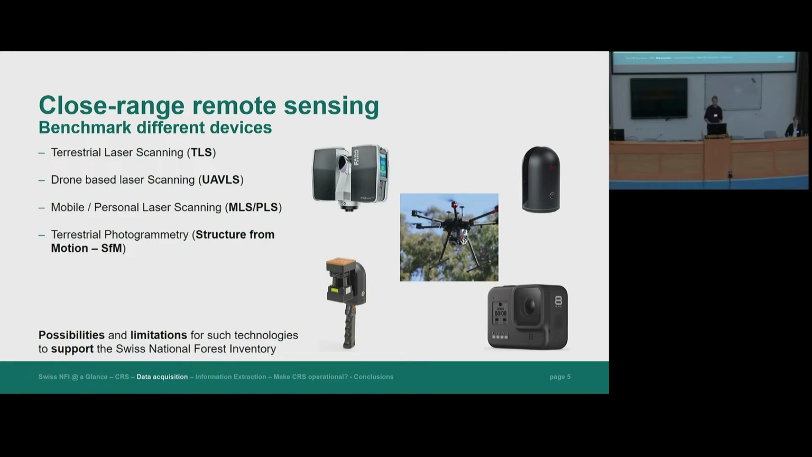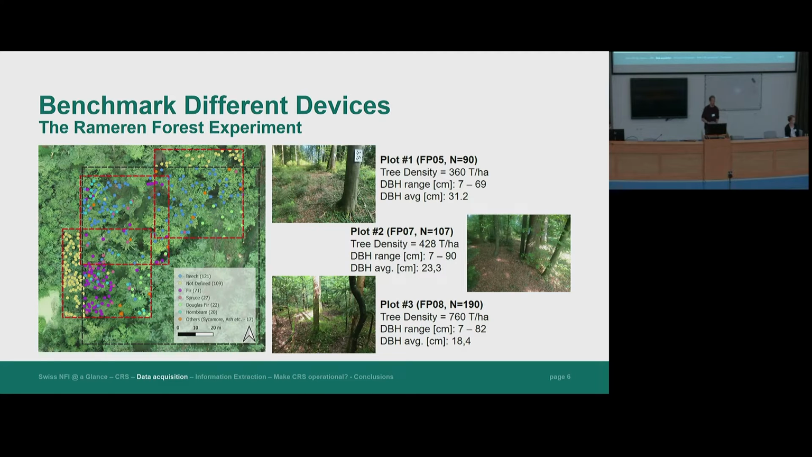So how did we assess the potential of close-range remote sensing techniques? We did a small benchmark where we tested different terrestrial laser scanners, drone-based laser scanners, mobile laser scanners, as well as terrestrial photogrammetry using a very low-cost GoPro camera. We tested them on 3 plots. Even though they're quite close together, they still have quite a gradient in terms of tree density, tree dimensions, as well as understory vegetation cover.